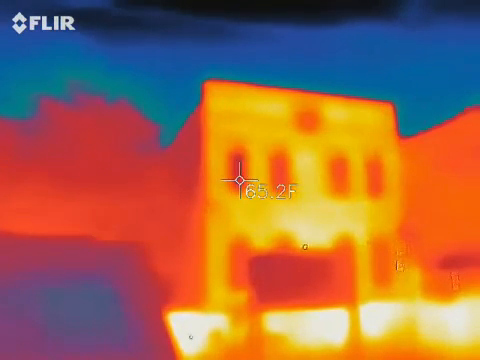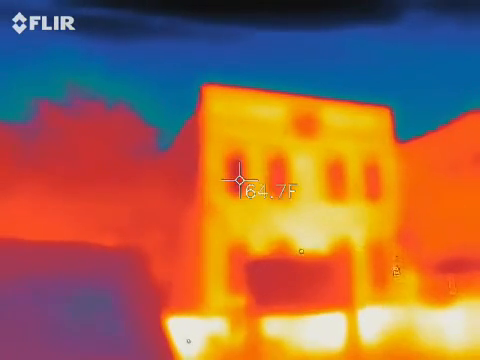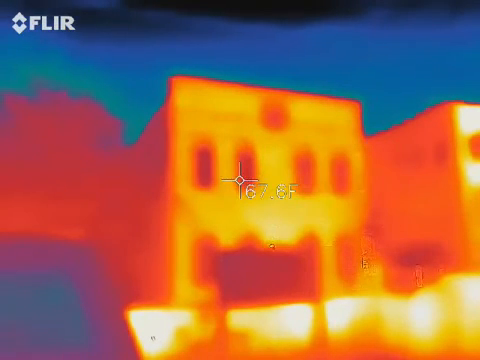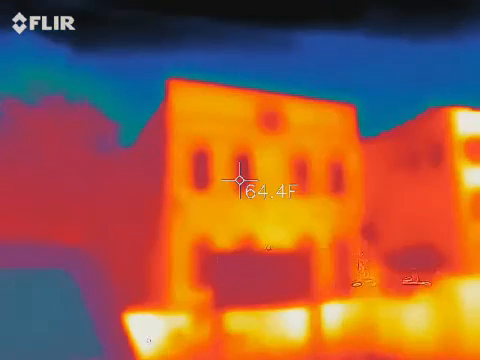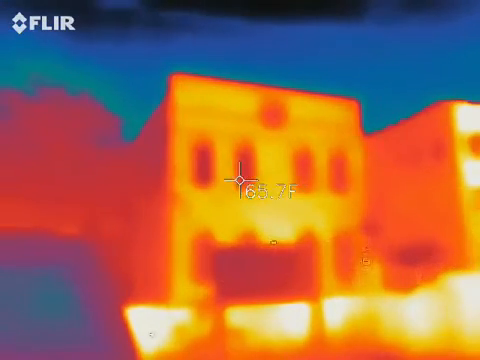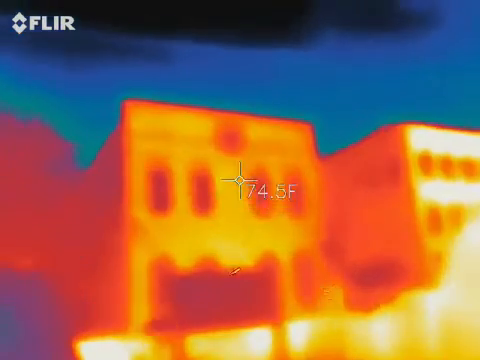I don't think anybody lives up there. Measure one of the other windows for comparison. About the same. I had to calibrate. It does that every minute or two. But you'll see if you look back on the video, about the 26-minute mark, it's glowing pretty blue.